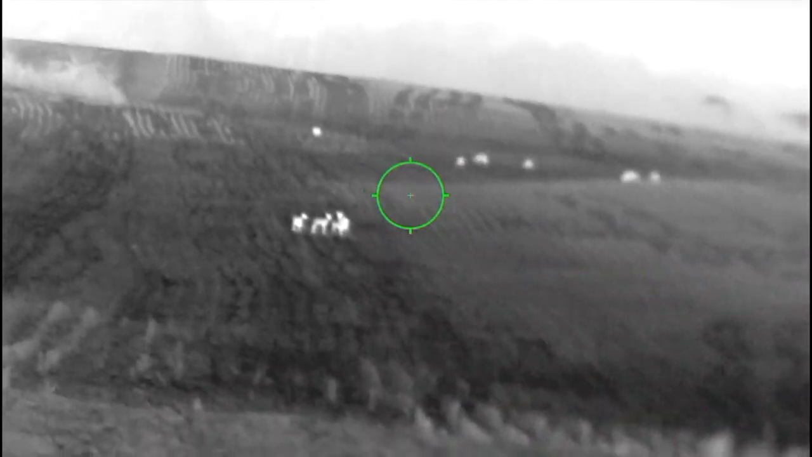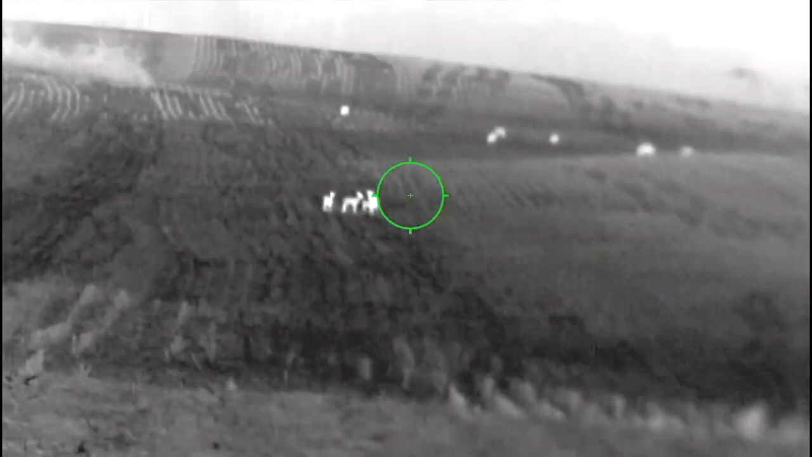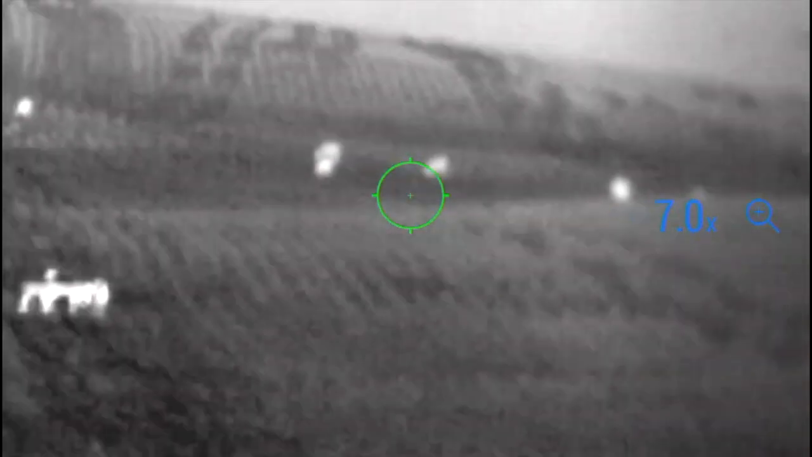And there was a lot of corn, of course, left on the ground, so they're out there eating that. I was surprised to see that many. I knew we had quite a few deer around, but I didn't realize we had 15.